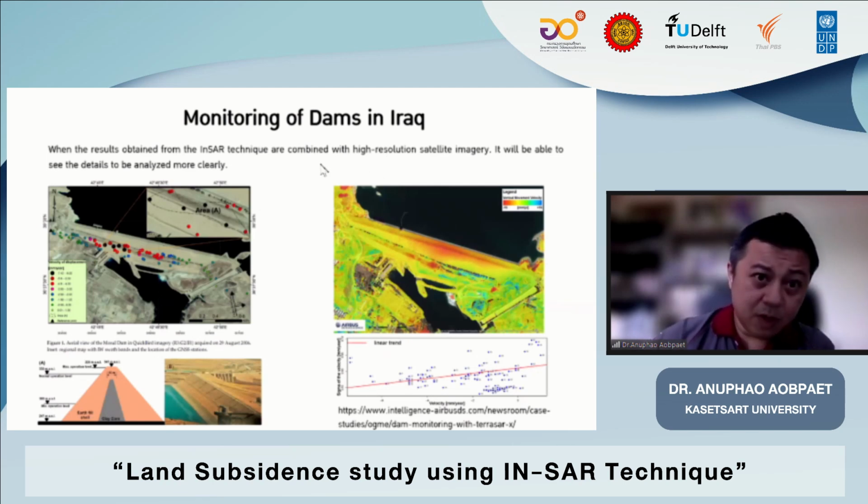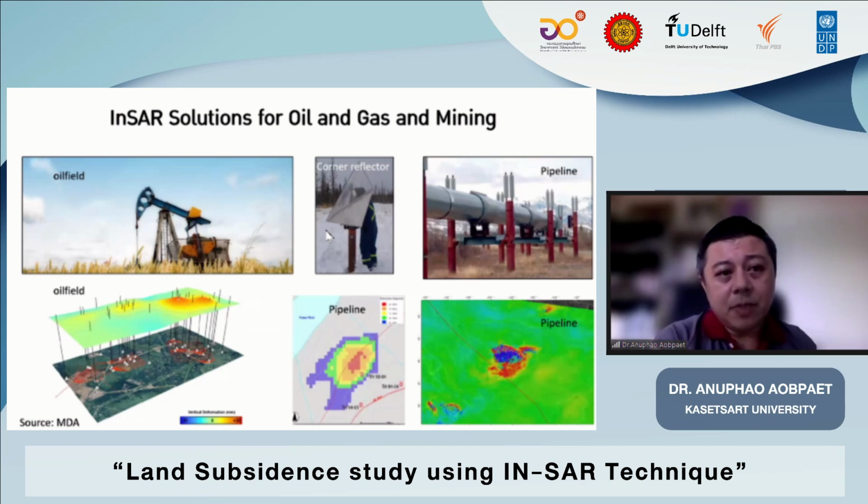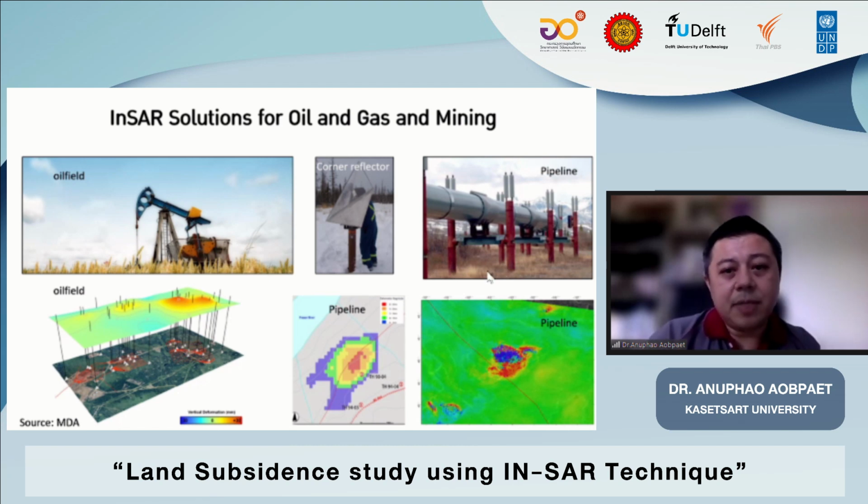And this is the monitoring of a dam in Iraq. And another application we can do using InSAR is solutions for oil and gas and mining. In many countries, they use InSAR in many kinds of applications, just like this.